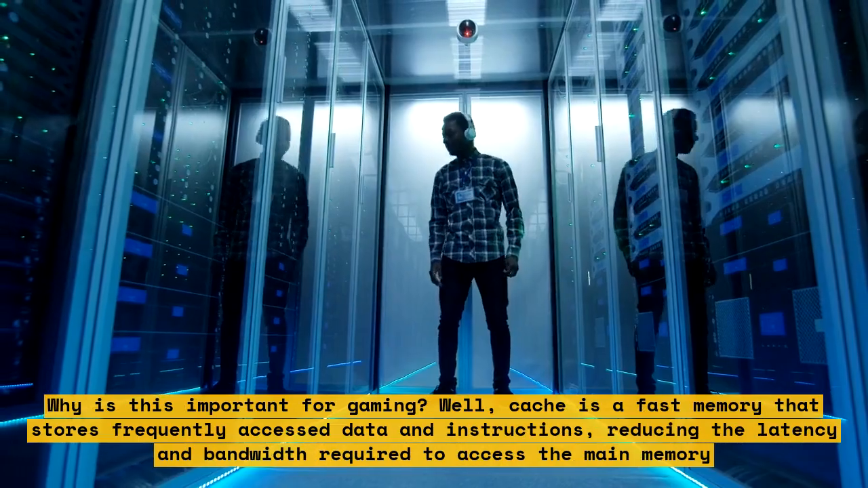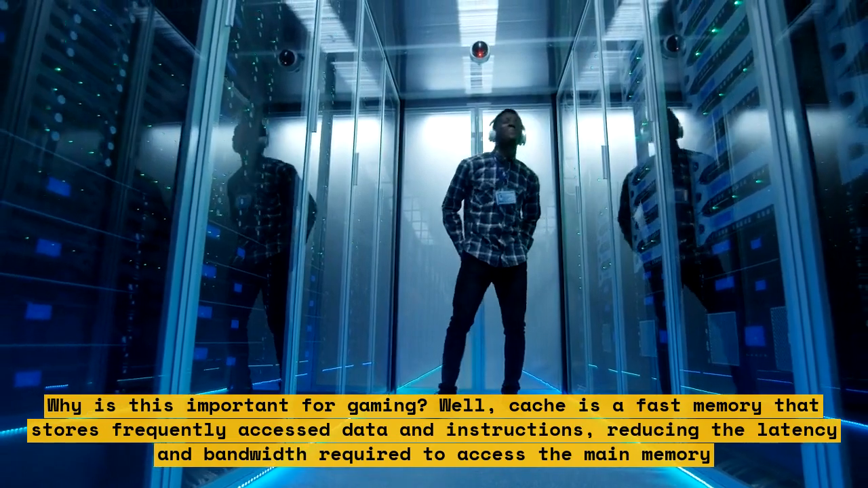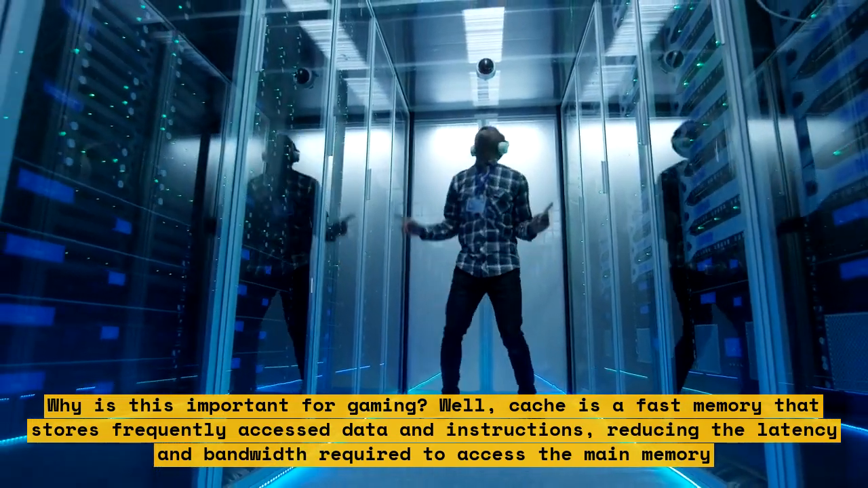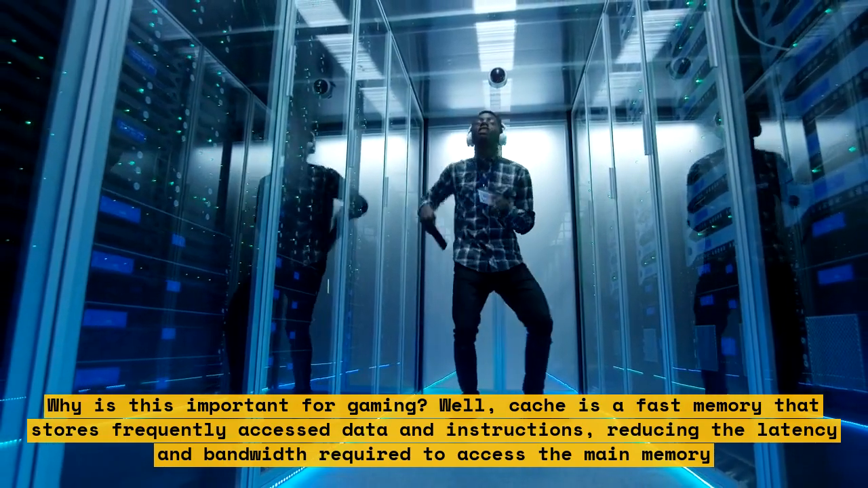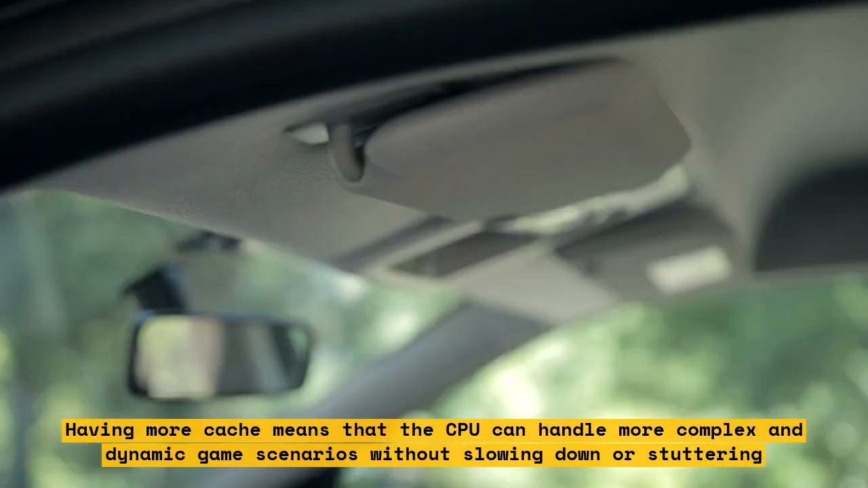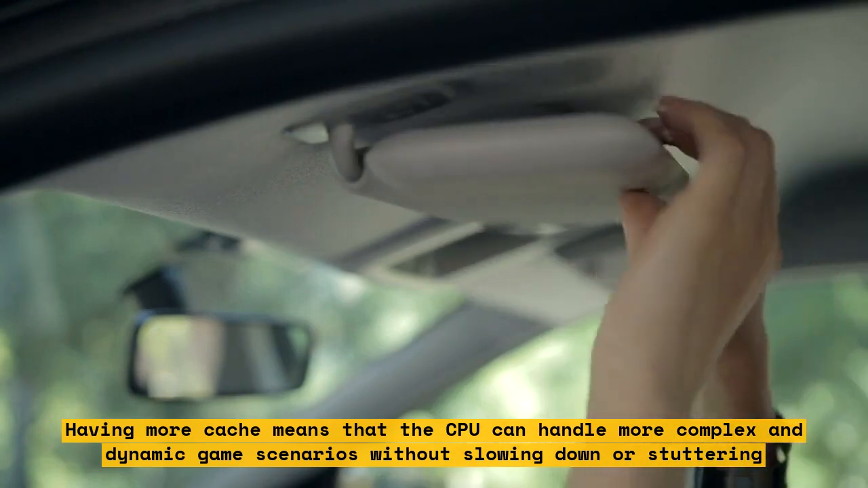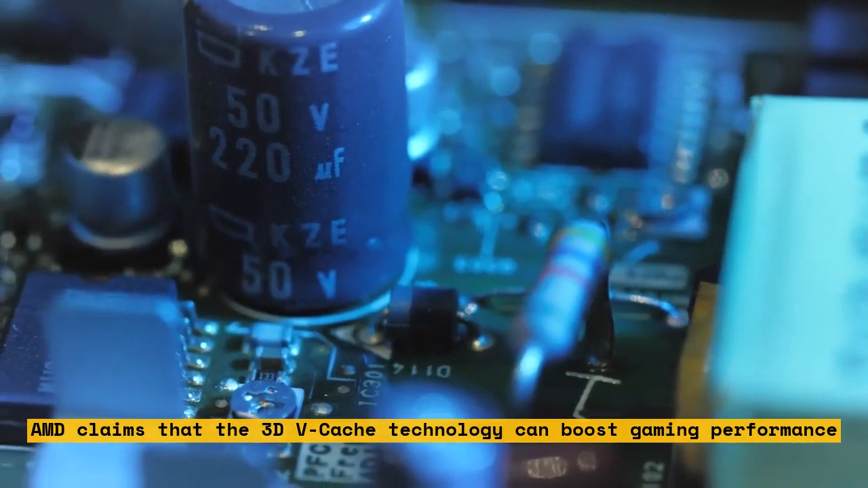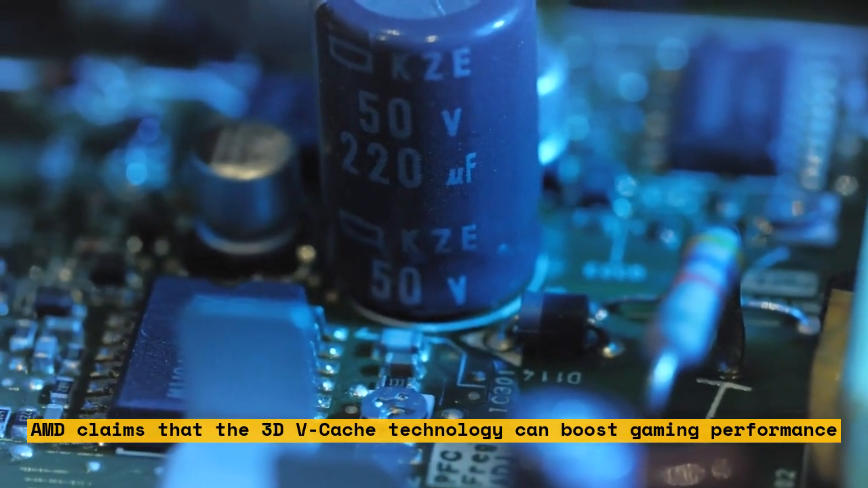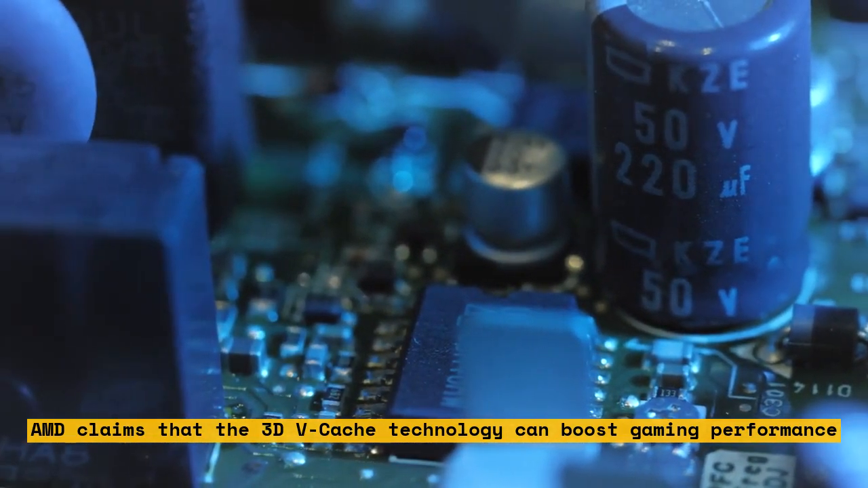Why is this important for gaming? Well, cache is a fast memory that stores frequently accessed data and instructions, reducing the latency and bandwidth required to access the main memory. Having more cache means that the CPU can handle more complex and dynamic game scenarios without slowing down or stuttering. AMD claims that the 3D V-cache technology can boost gaming performance by up to 25% on average, and even more in some titles.